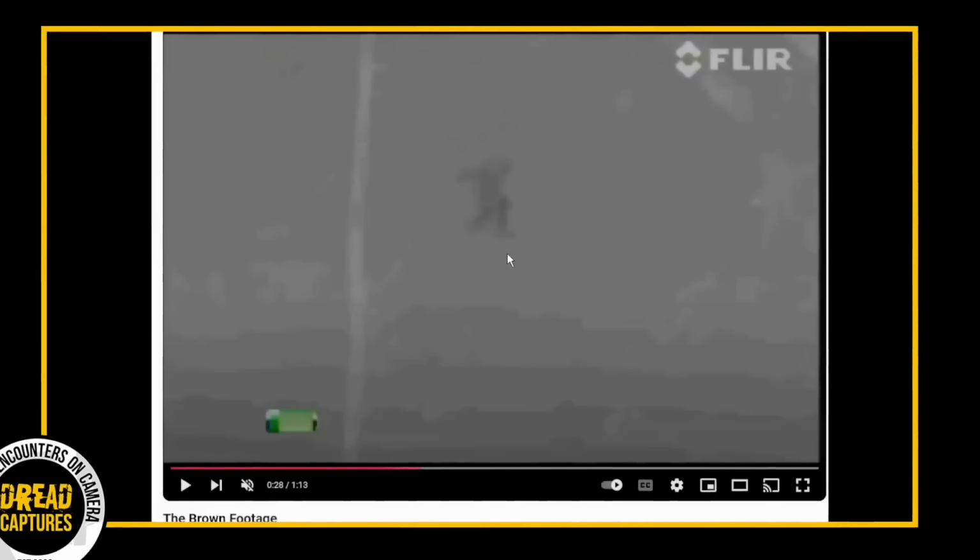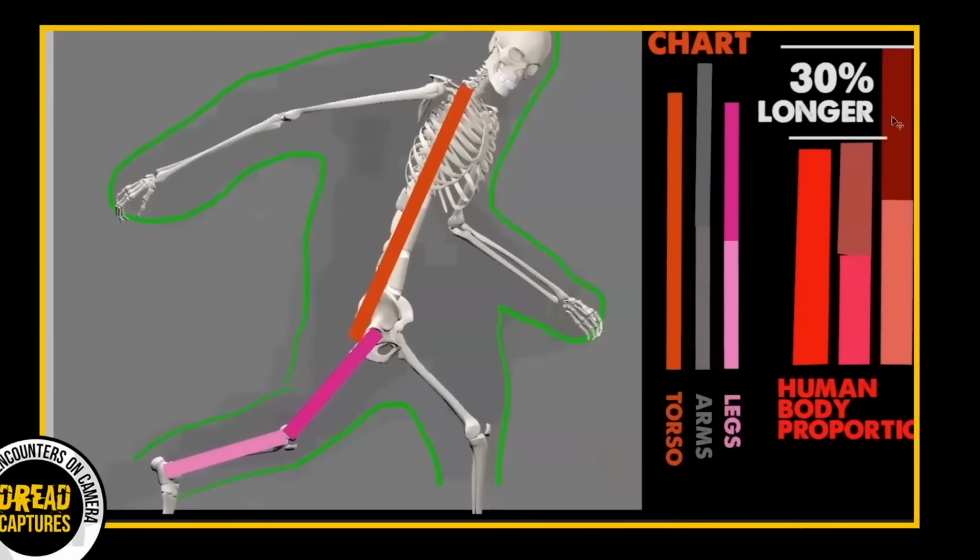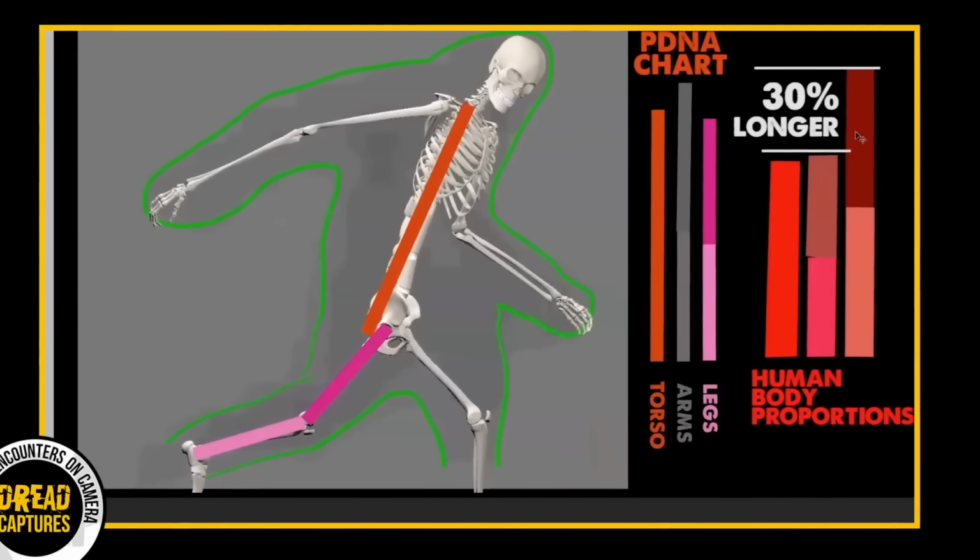Here's the weird part. This creature's built completely backwards from humans. Its torso is massive compared to its legs. In humans, our legs are actually 30% longer than our torsos. But not this thing. And probably what's most interesting about this is that FLIR doesn't lie. It's just picking up raw heat signatures, so there's something out there walking around. And Thinker Thunker feels he's done a good job measuring it.